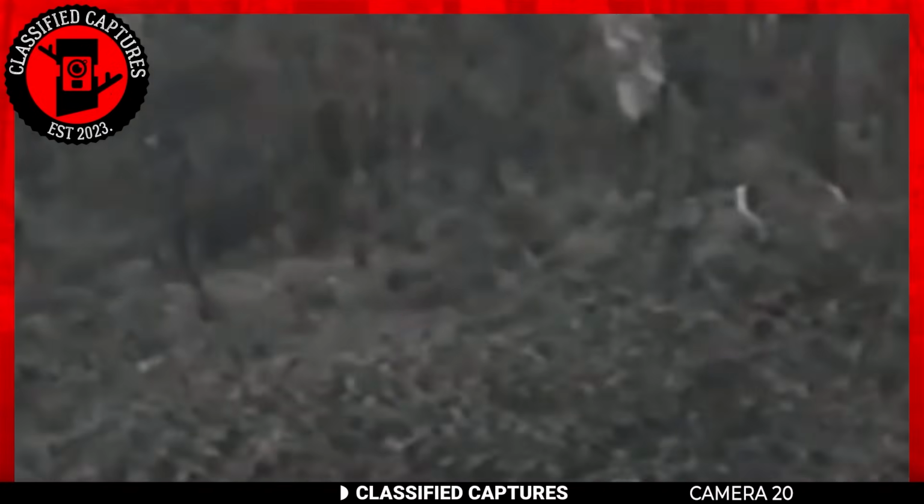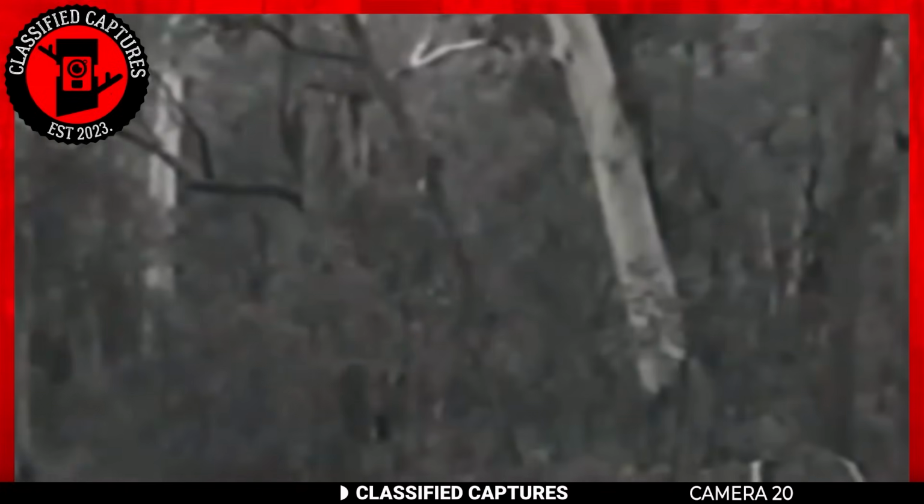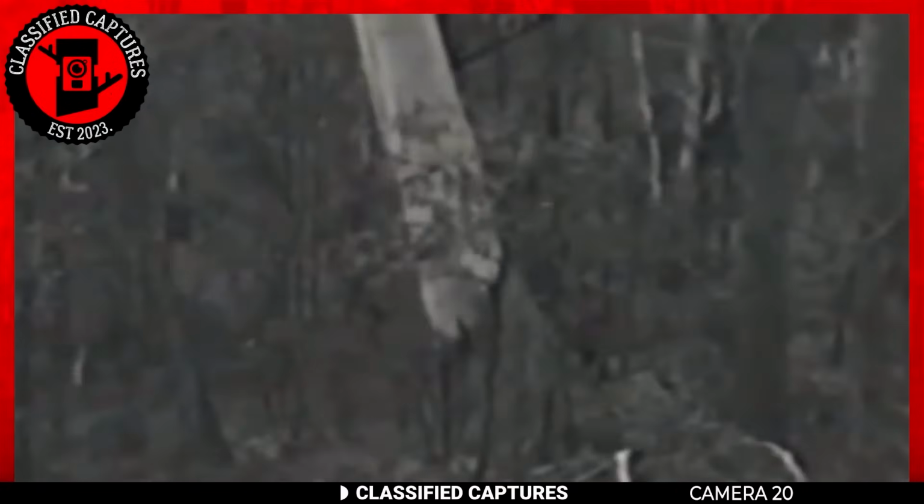However, as the figure came into full view, it became abundantly clear that this was not an ordinary encounter with local wildlife. This towering and imposing figure that initially resembled a kangaroo was something far more remarkable. The ranger found himself face to face with what many would describe as a Bigfoot.